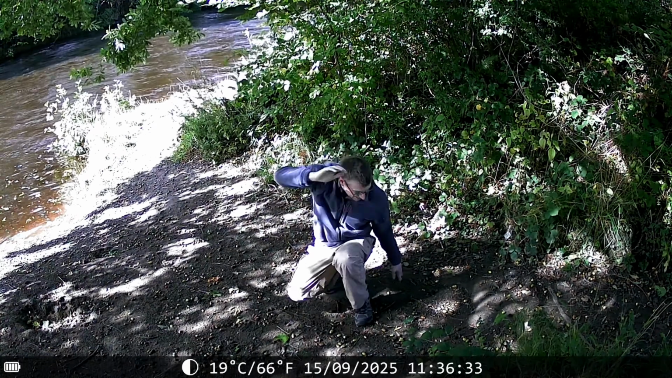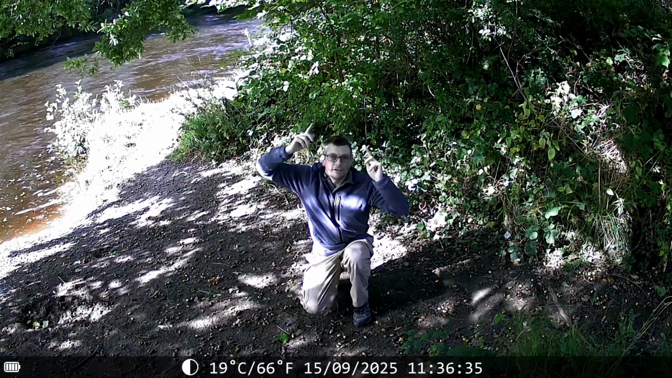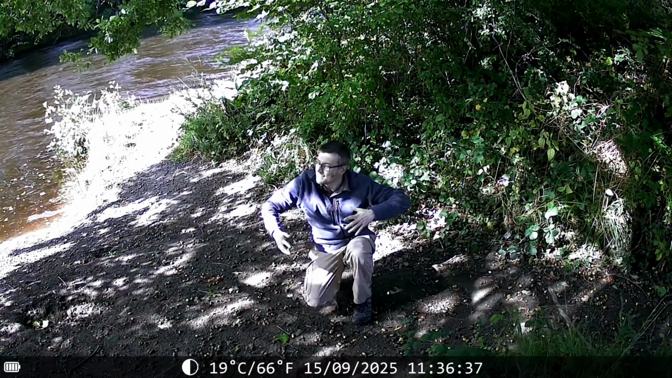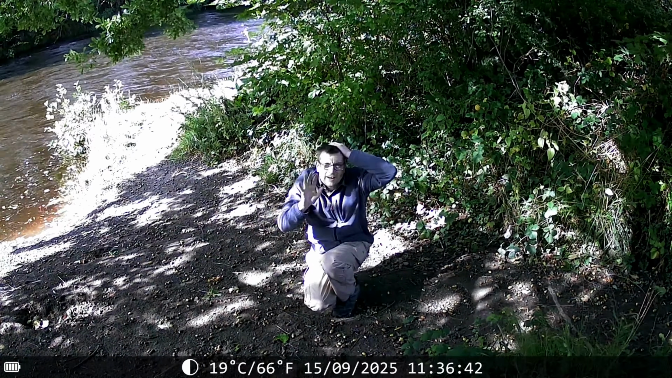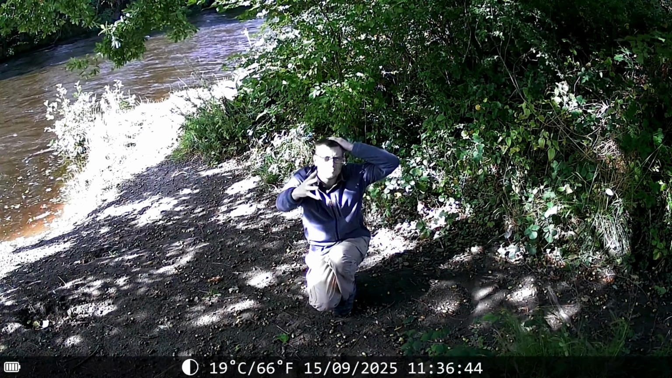Whoa! So, we have got acorns landing left, right and centre down here. So I'm just going to talk to you and hope that I am in shot. This I would say is maybe about 8 feet away.